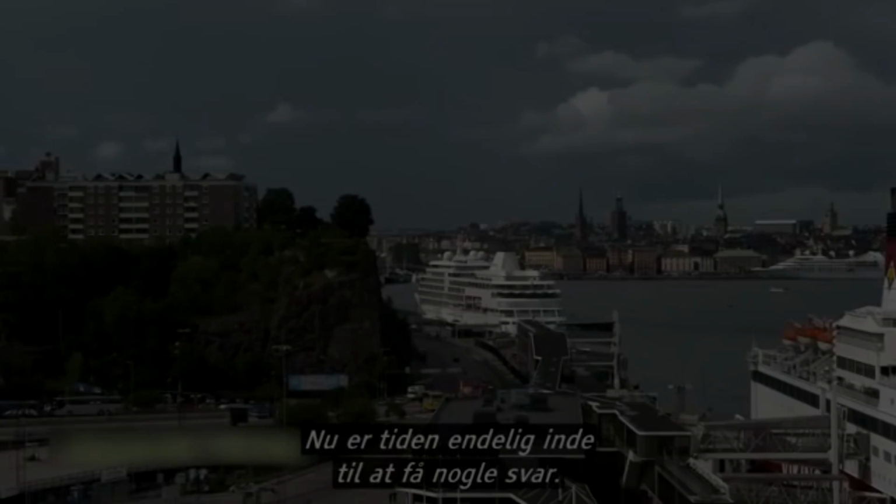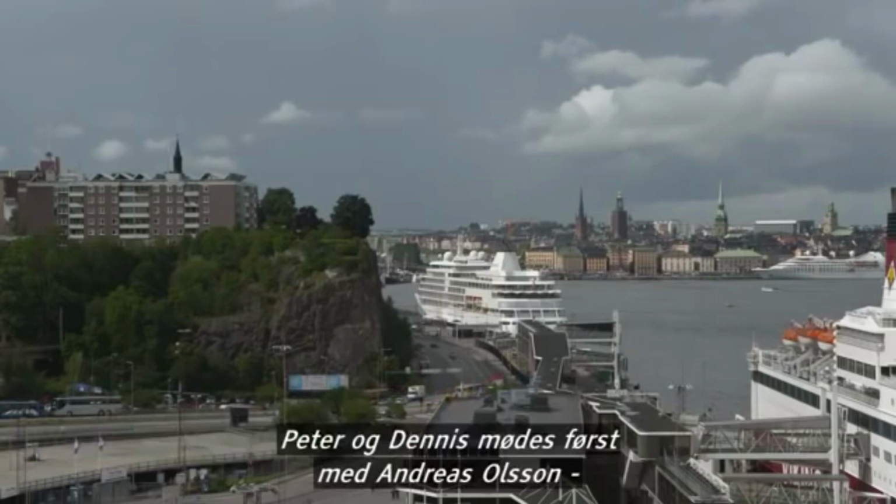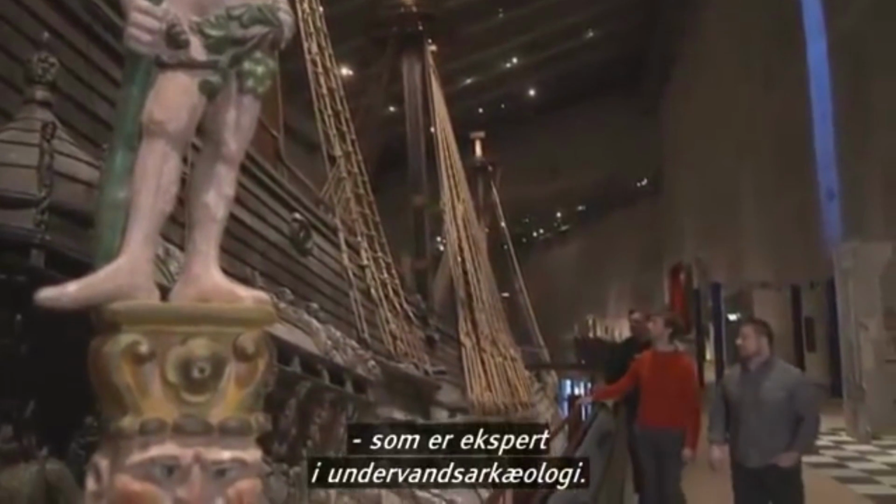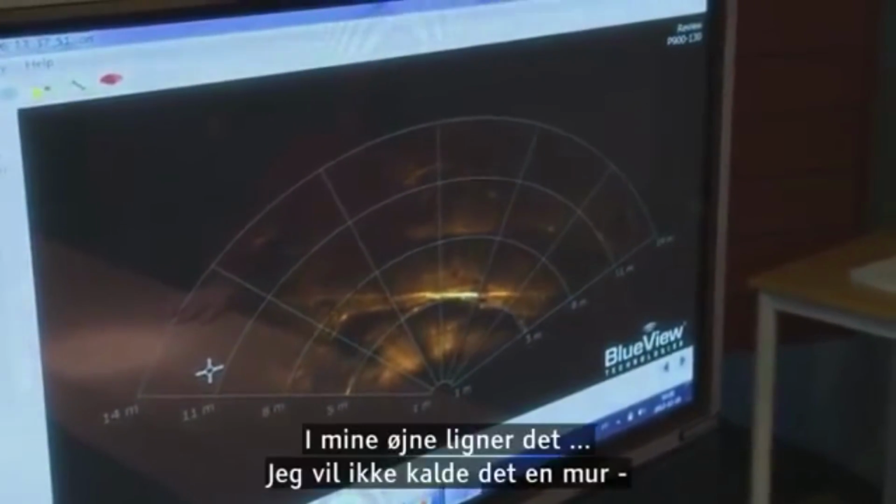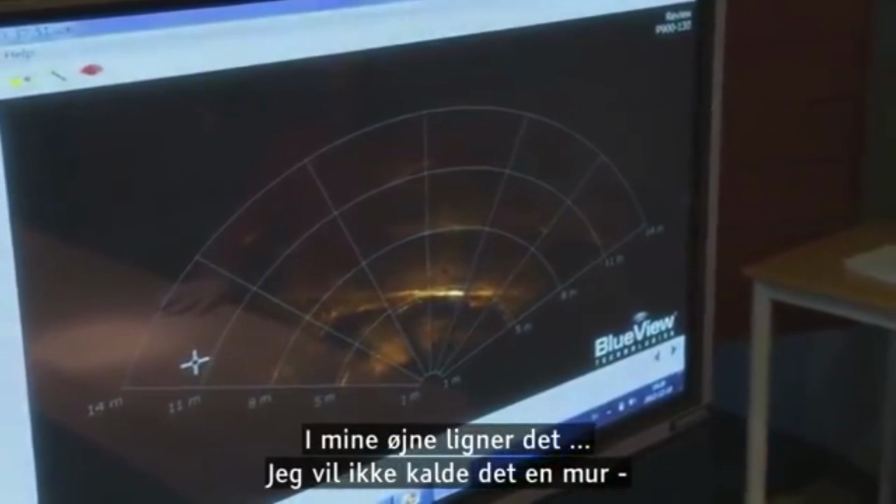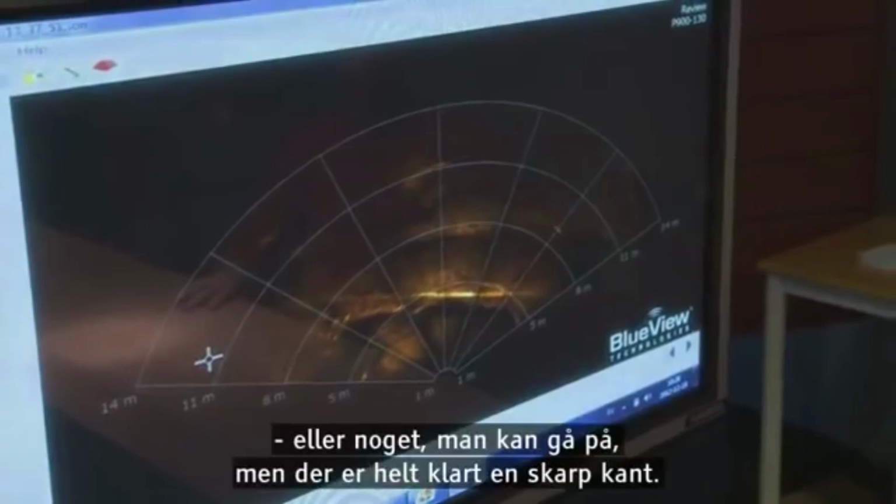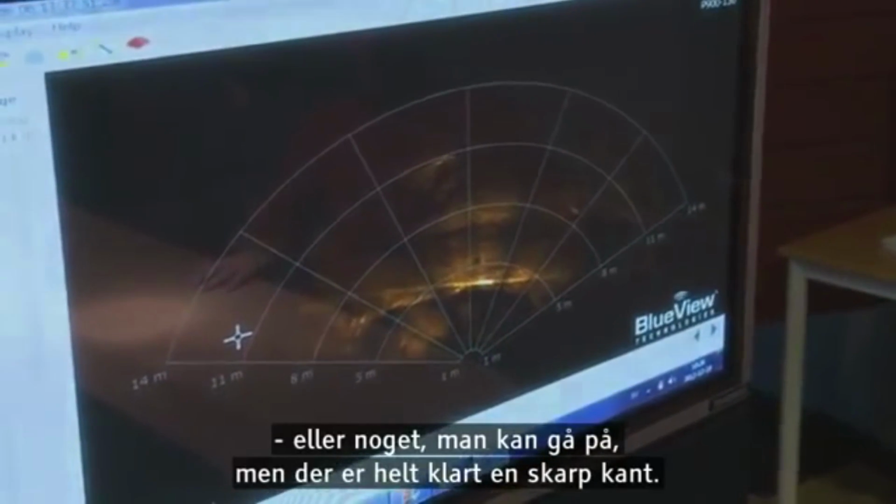The time has finally come to get some answers. Peter and Dennis start off with a meeting with Andreas Olsson, an expert in underwater archaeology. To me it looks like, I wouldn't perhaps call it a wall or something you can walk in, but it's definitely a very sharp edge.